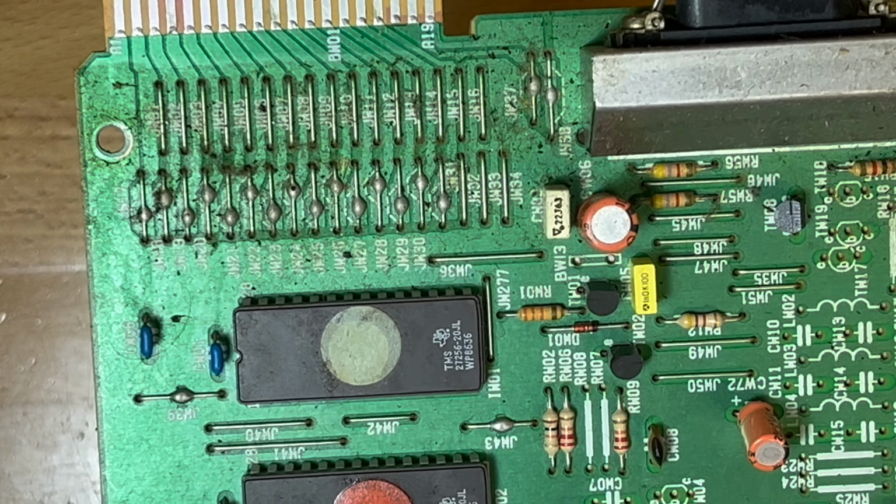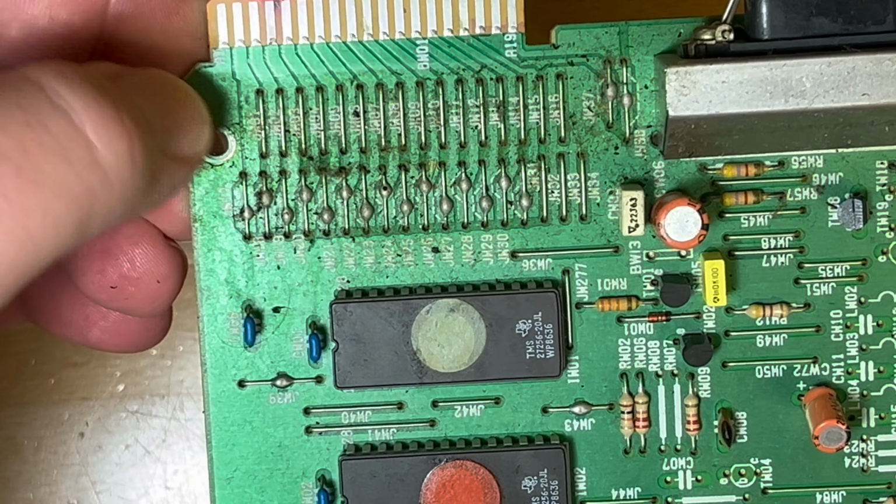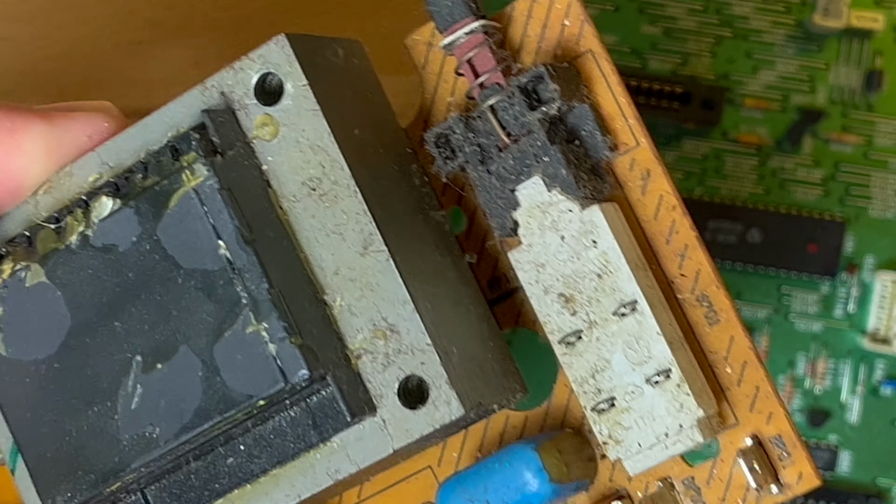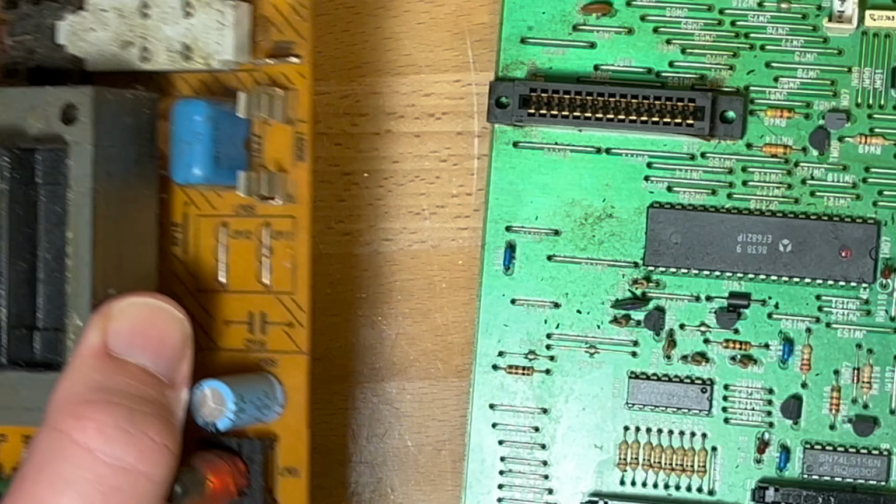Interesting. Anyway, going to try and give this a bit of a clean. Clean the case. Same with the power supply, so I can give the power supply a bit of a brush up. But that's not what this video is about.